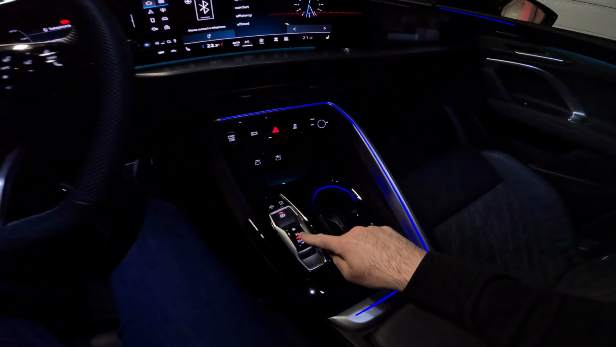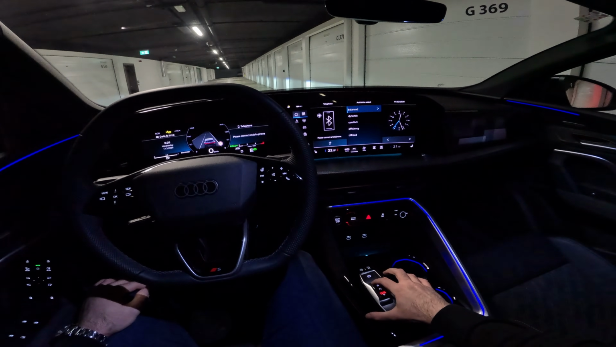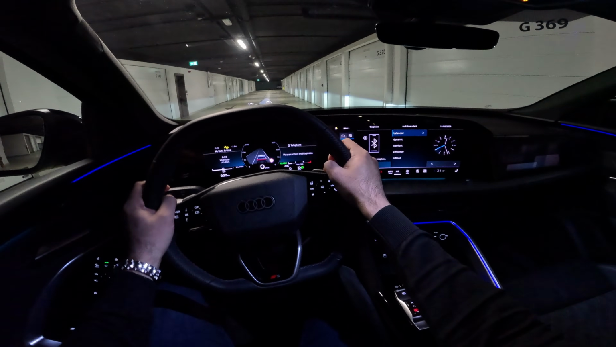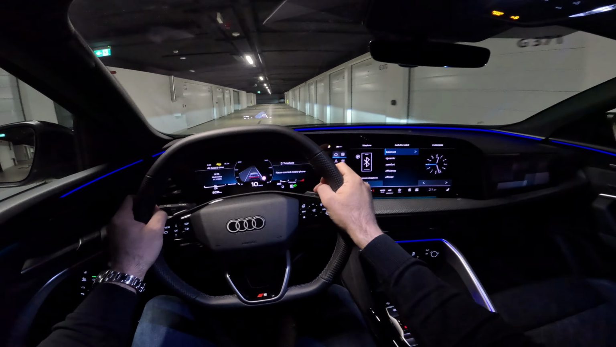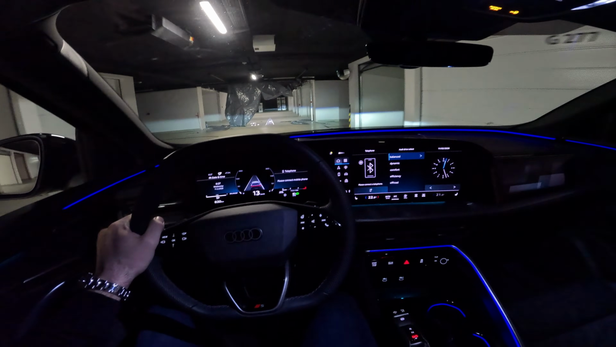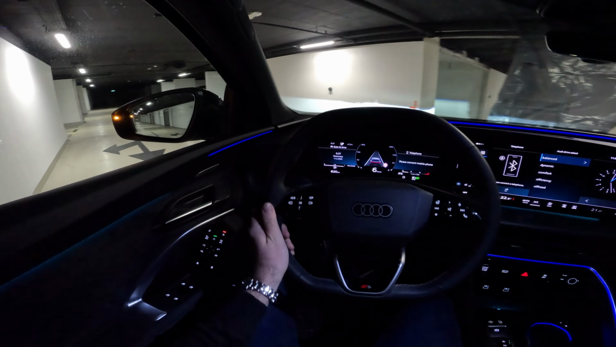This is the minimalistic gear selector of the 7-speed S Tronic automatic transmission. Put it to drive and we are ready, so let's go. We have the beautiful ambient lights, as you can see. And the model in our video, let's start with the specs. So it is the 2-liter TDI with mild hybrid plus technology.